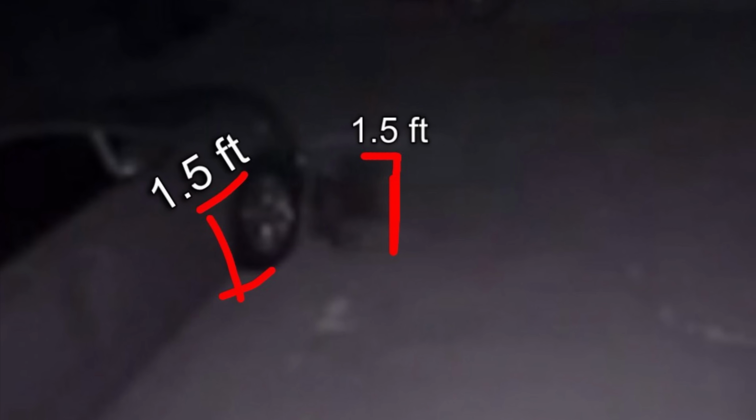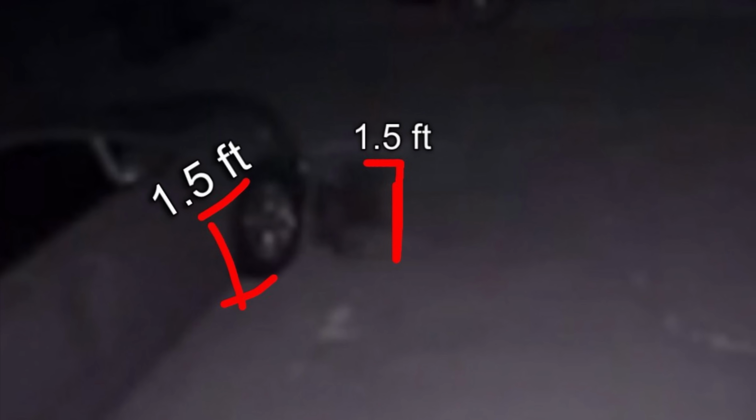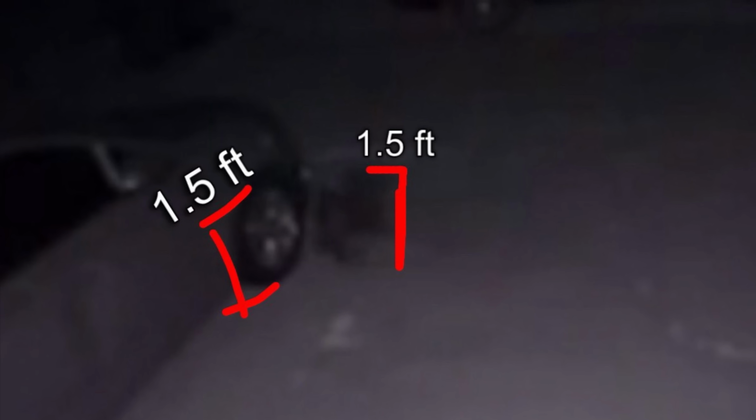They're very, very small, about the same height as the car's tires. Car tires, on average, are about 1.5 feet to 2 feet, so that's how tall these beings are. Looking closer, they appear dark and shadowy.